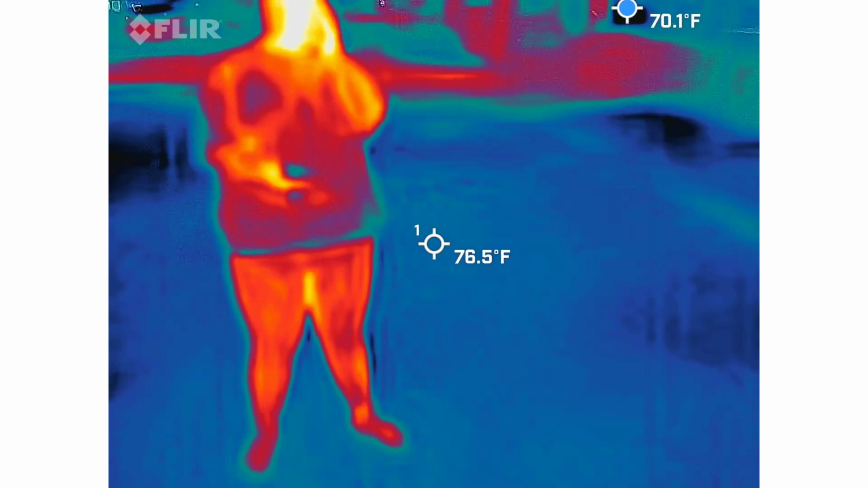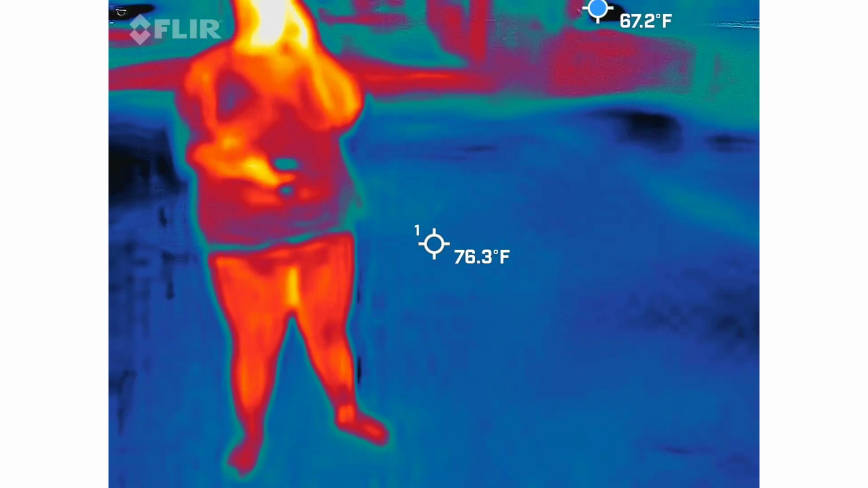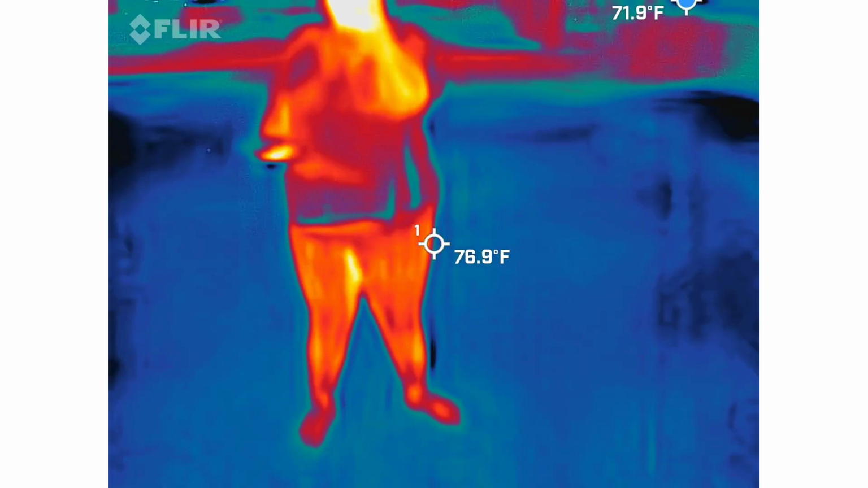All right, Eliza, I'm going to close it down. One last opportunity. Trash barrel in the back. Should we move over there? That's where I'm thinking. I think she's giving us direction. Let's take a walk real quick.